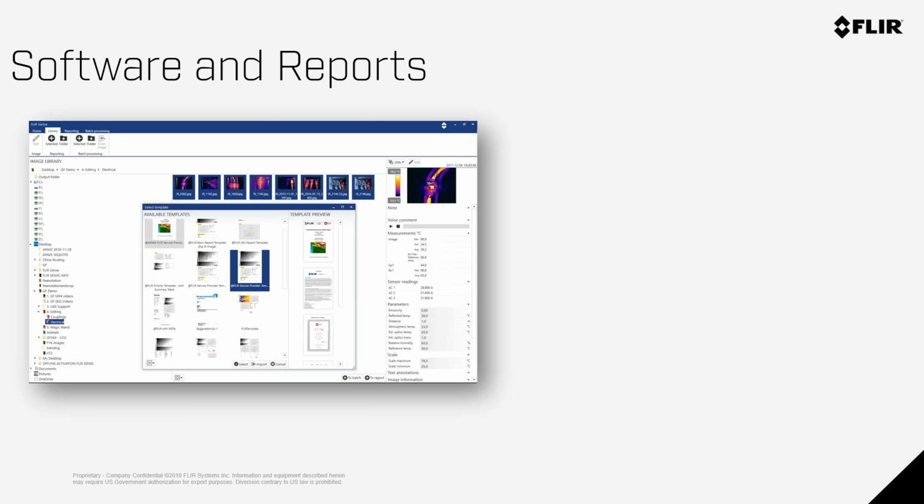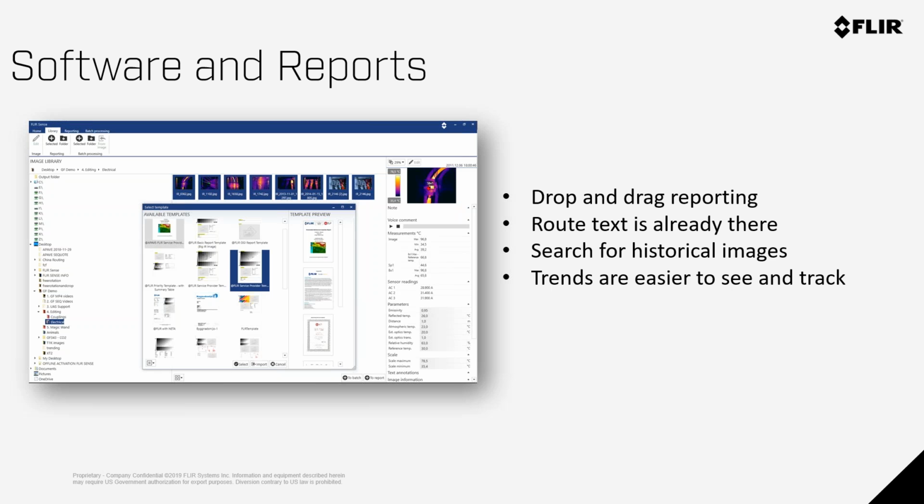The good news is the software is receptive and is ready for you to bring in all the information on the route, where all you have to do is drag and drop the images into the report and it'll create the report for you. Since the route text was already there, you don't have to type anything else out. Since the route text was already there, you can search on the same exact words to pull up images that you've taken many times over the years. It's a wonderful archive system.